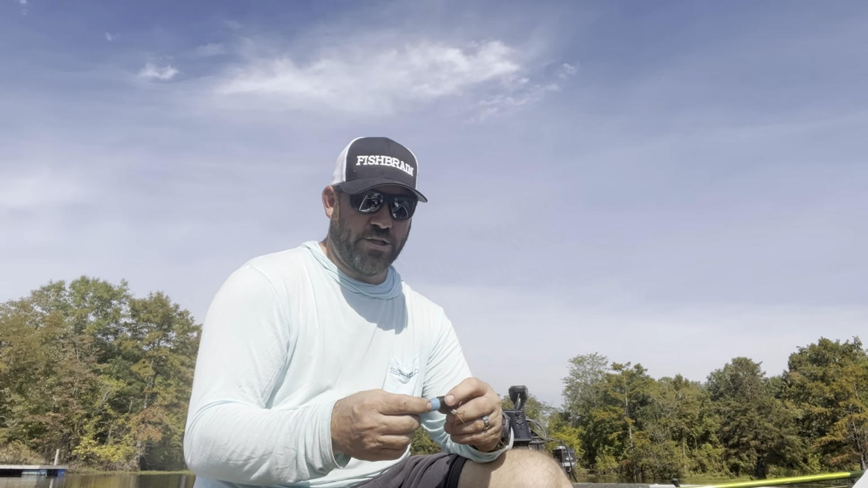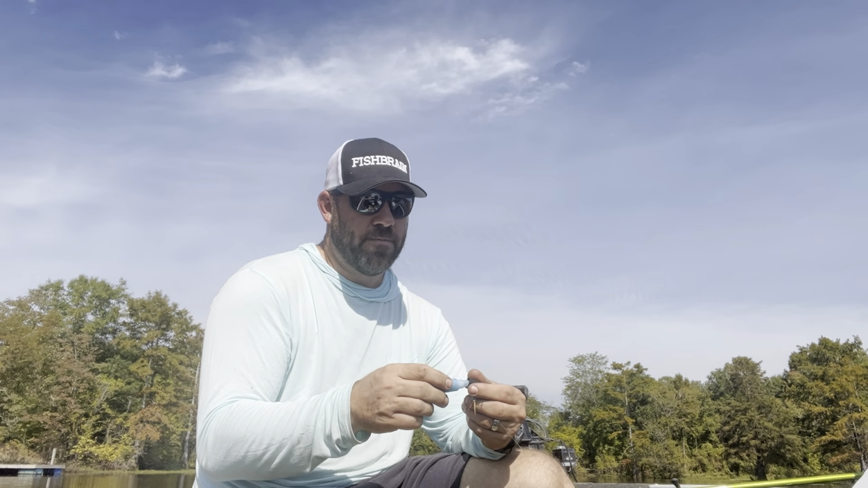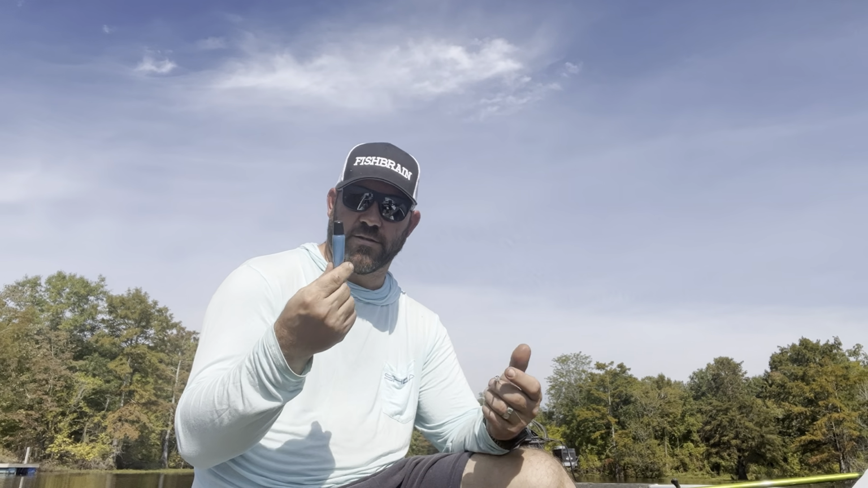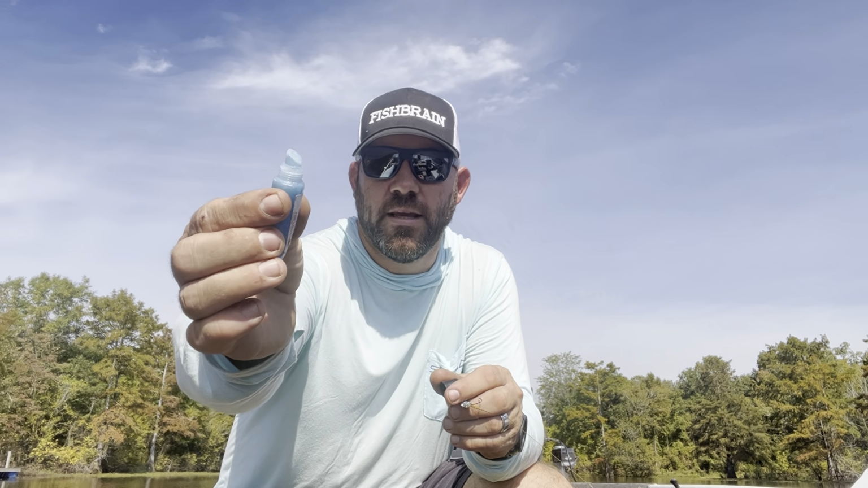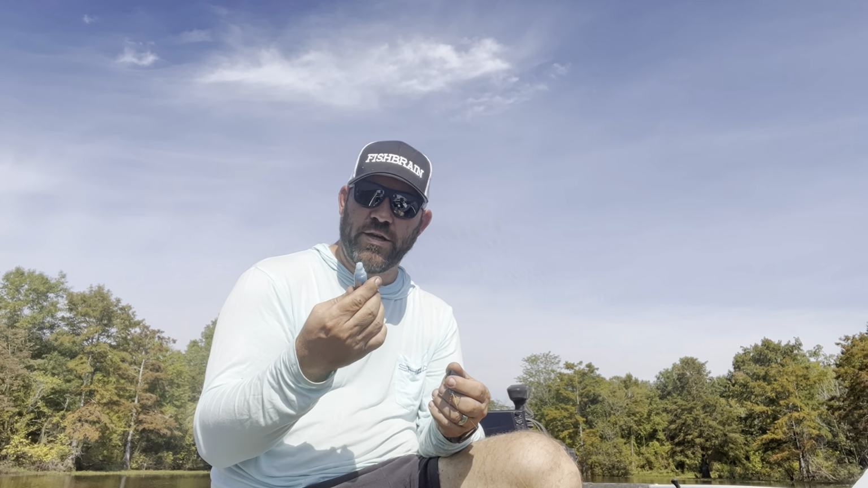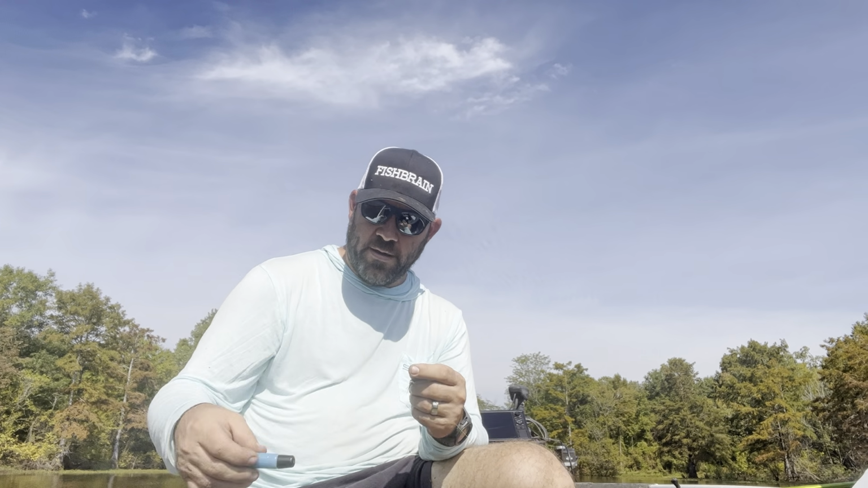It comes in a chapstick style. Matter of fact, it is a chapstick style applicator. You squeeze it out, looks just like a chapstick. It's not a roller, but it's just kind of got the angle. Let me see if I can show you what it looks like. And it's more of a paste. It's kind of a bluish, glittery paste, maybe a blue-green aqua paste that goes on your baits.